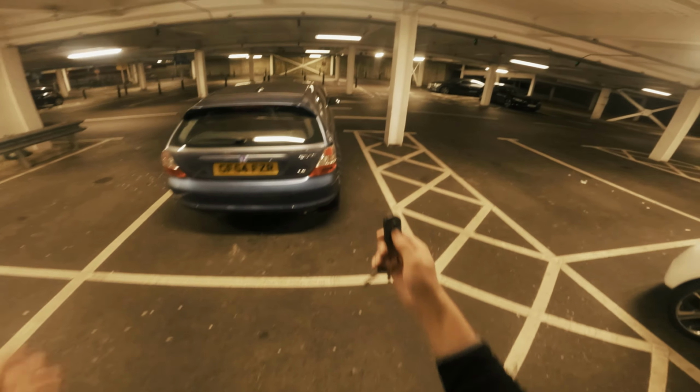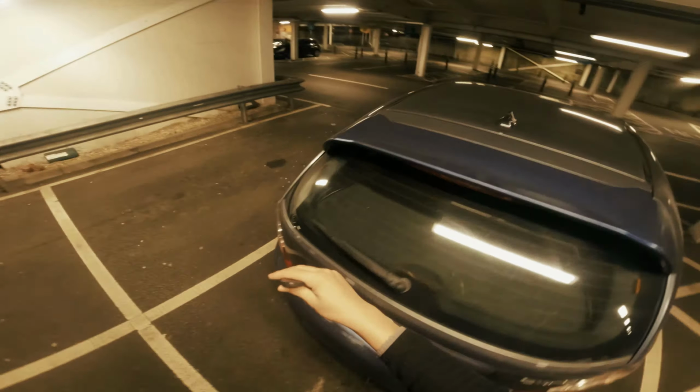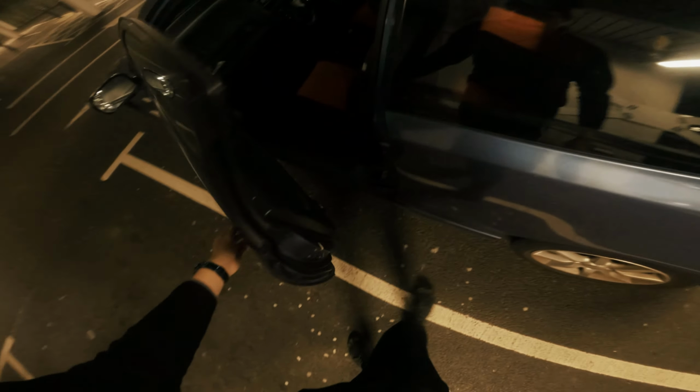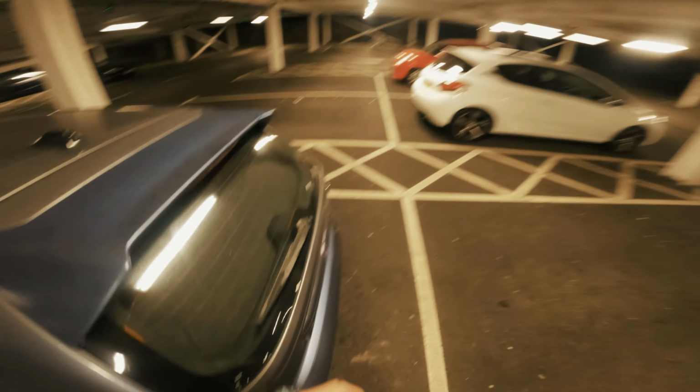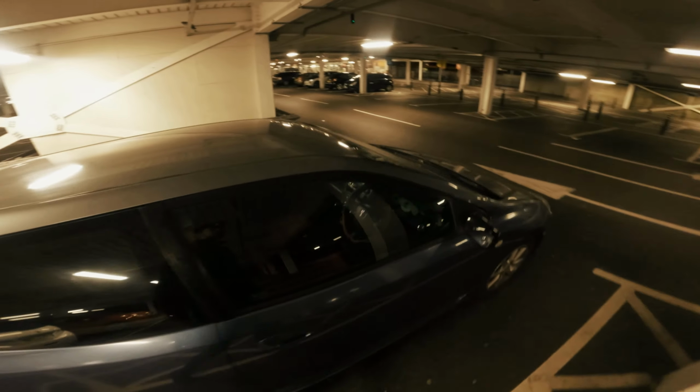Hey all, One Motor Rider here, and today we're doing another night POV. We're going to do a little POV and a little talk about this car. Nice little spoiler here: we have this thing which is just gone. Someone kicked it out by accident getting in the car. I've got a few things to say about the car.